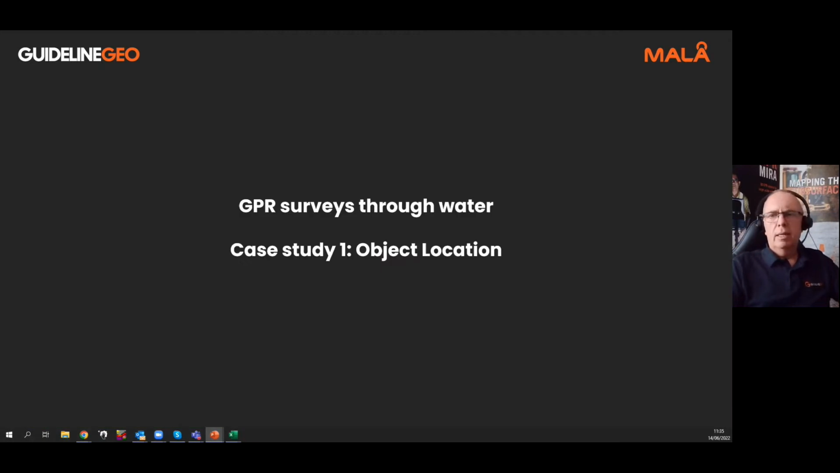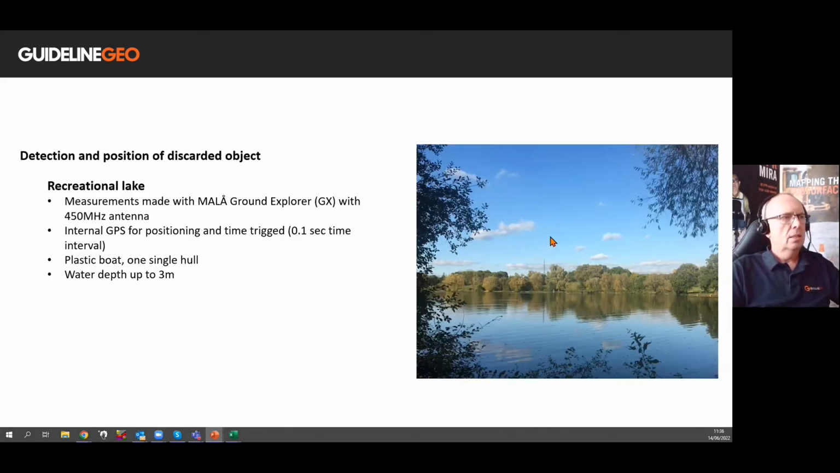So, some case studies then. If we take a look at the first one, we're going to have a look at some objects in this instance. This is a recreational lake. What had happened here is an object had been thrown into the water, been discarded, and that object needed to be found. The lake itself was approximately up to 3 meters deep, so not that deep, typically around 1.5 to 2 meters deep. So with that in mind, we took a 450 megahertz antenna from the Ground Explorer range of GPRs.